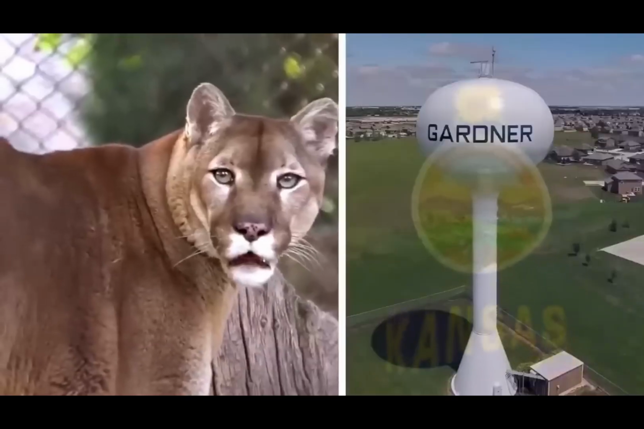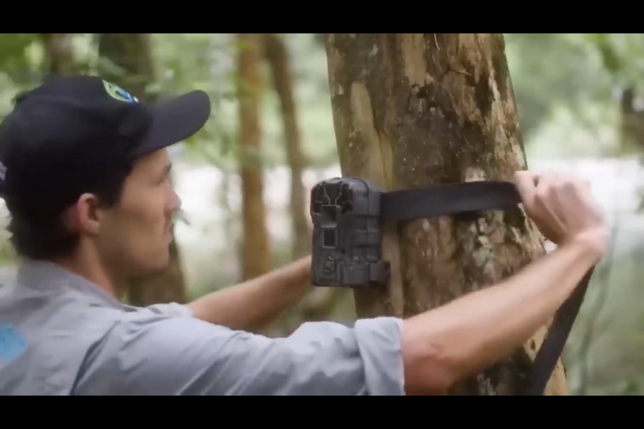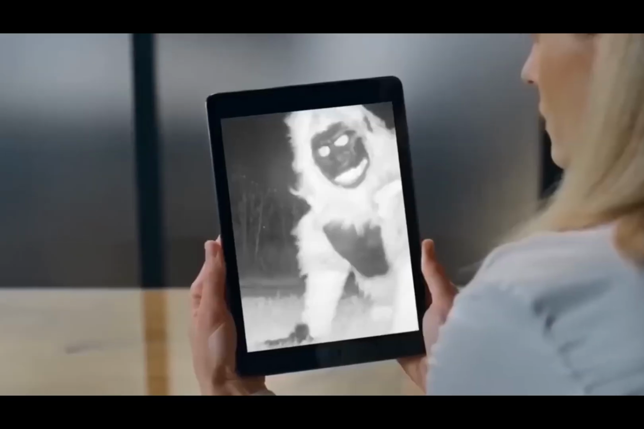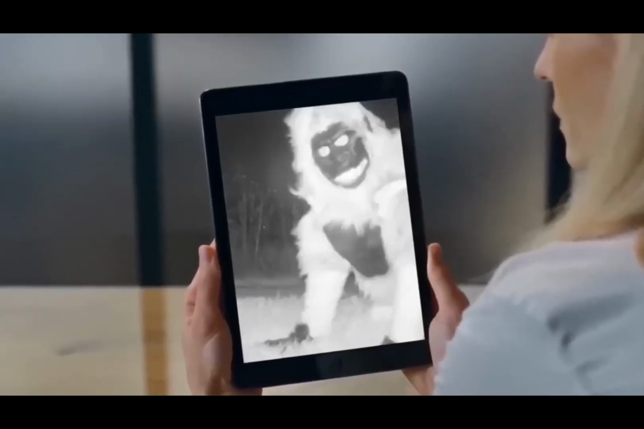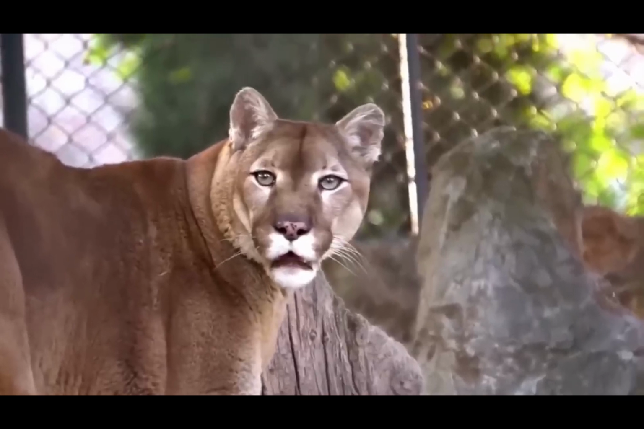Gardner, Kansas is known to have a mountain lion, so some people decided to install two trail cameras, and they saw some unexpected weird images. A gorilla engaged in a bloody struggle with a terrifying being. To our surprise, a mysterious entity that appeared to be a human and wolf moved through the area using a walker. The search for the mountain lion took an unexpected turn, entangling it in a strange, wild encounter.